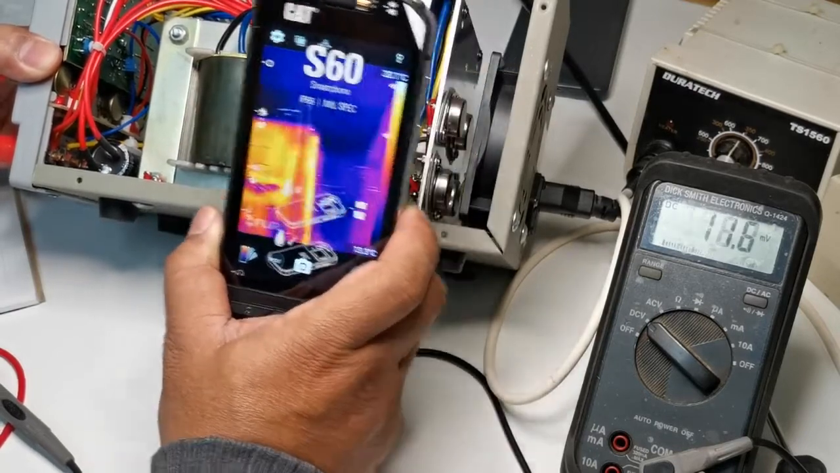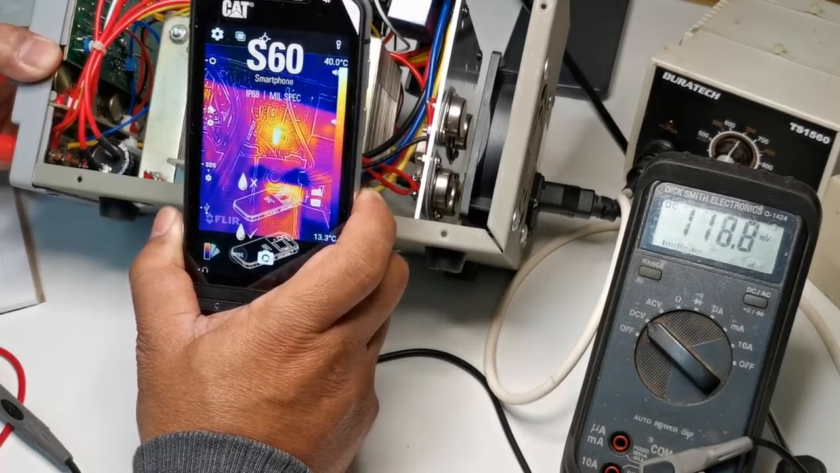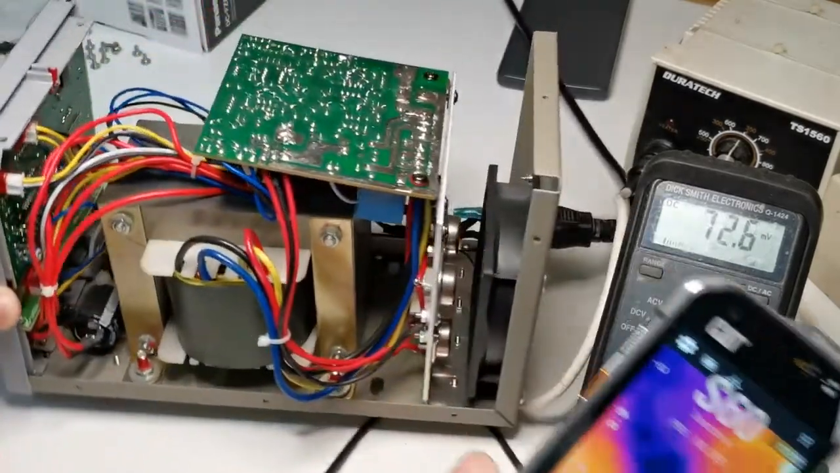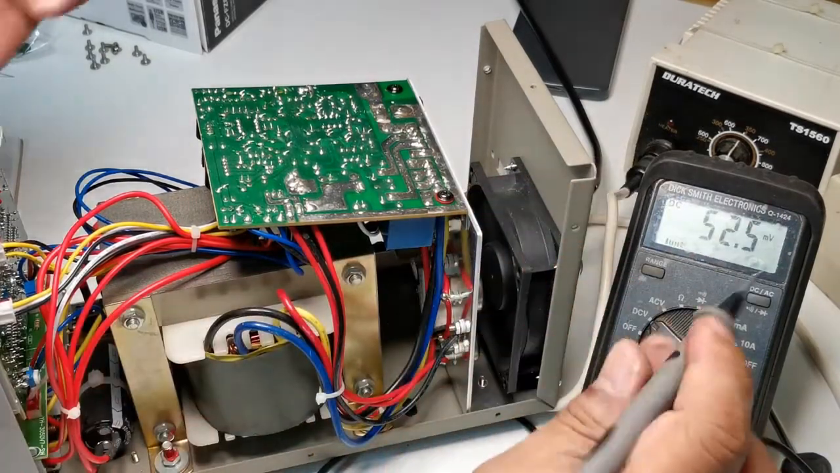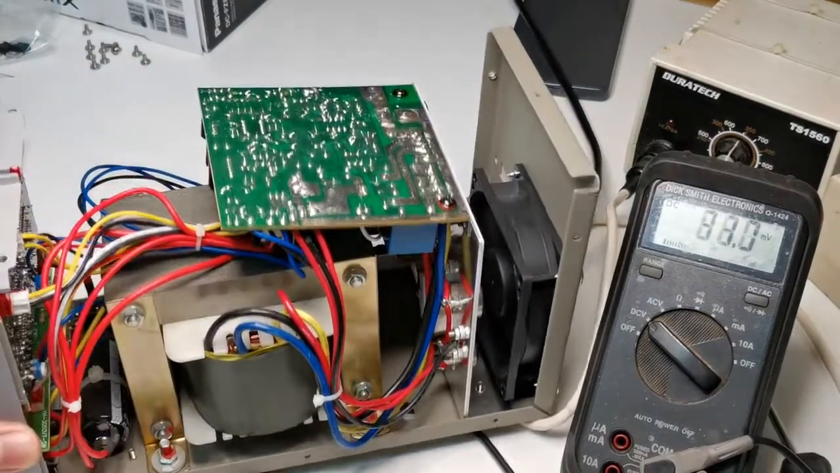It's a power resistor underneath. Okay, we'll have a look. What is this resistor? We'll measure the voltage across that resistor.